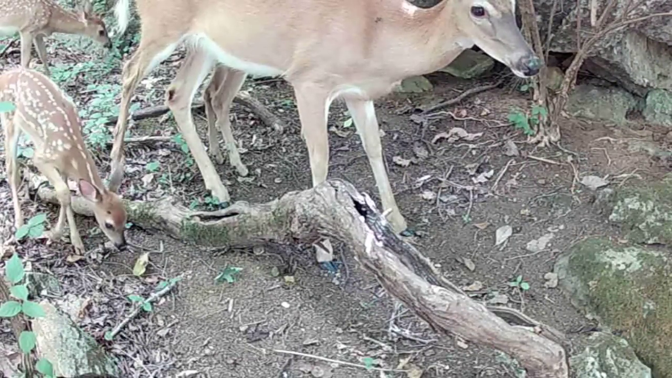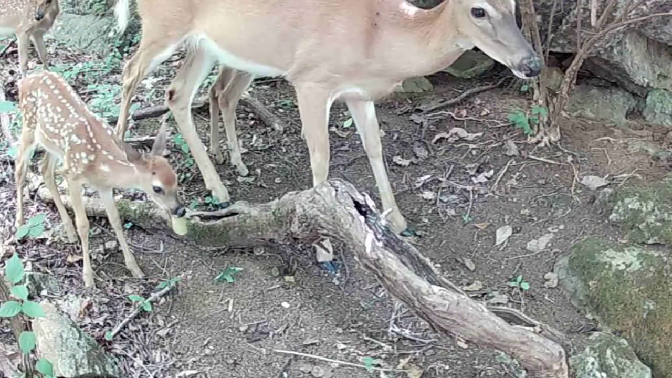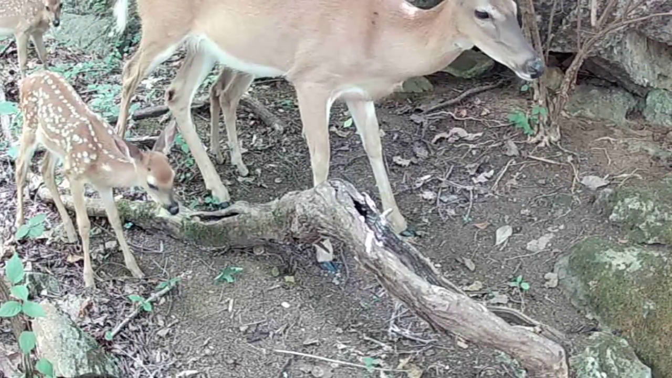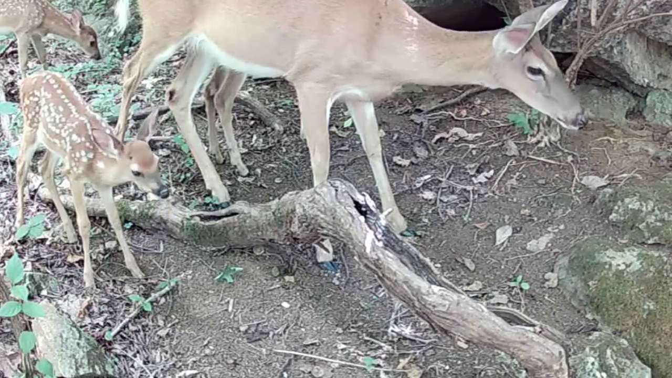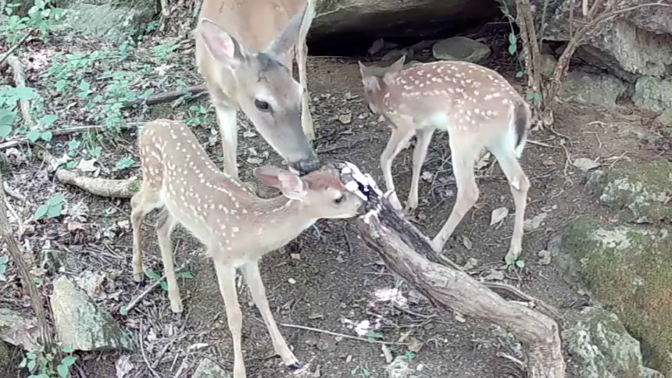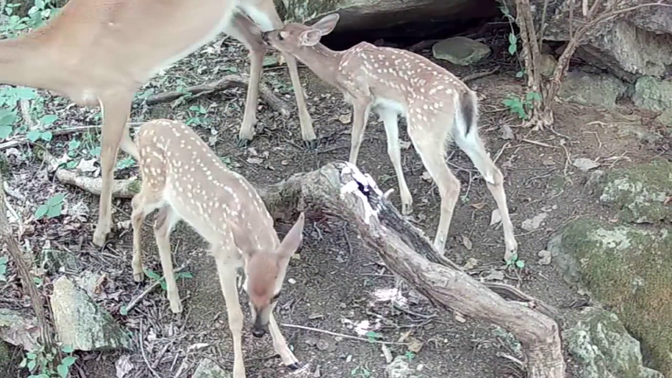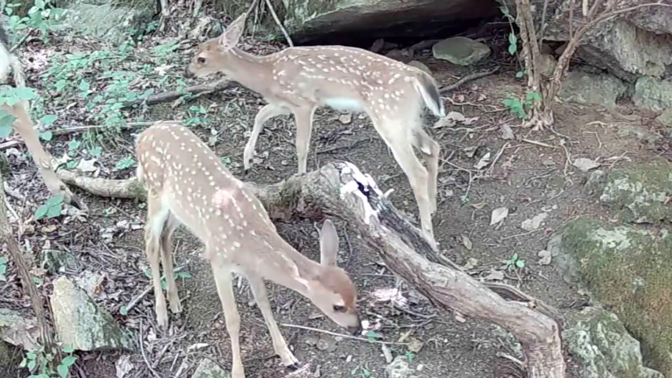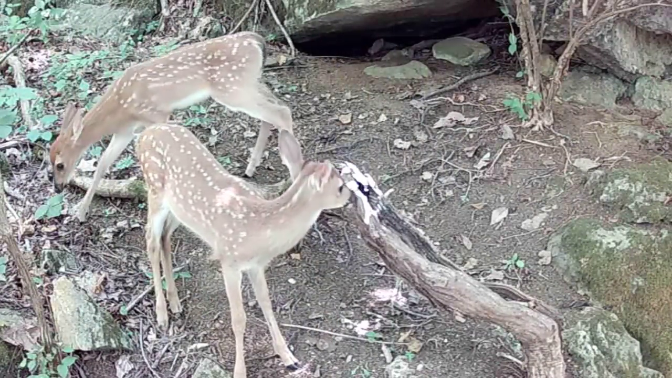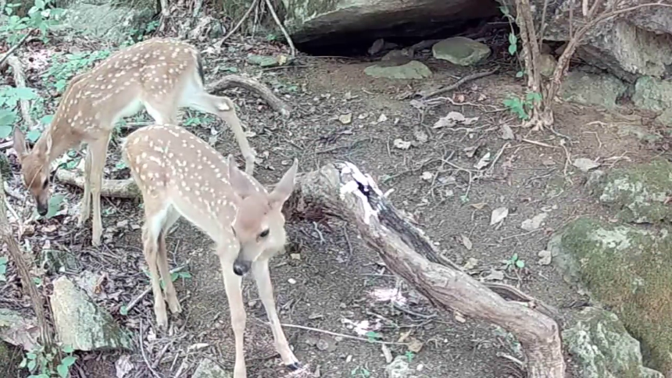She brings them through. And they're eating Dirty Dan's vegetation too, but he don't care. Ain't they pretty? Just visited. Beautiful sights of nature.